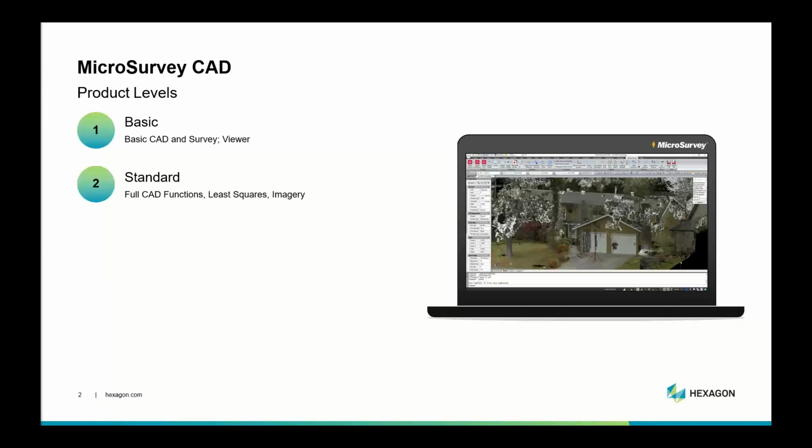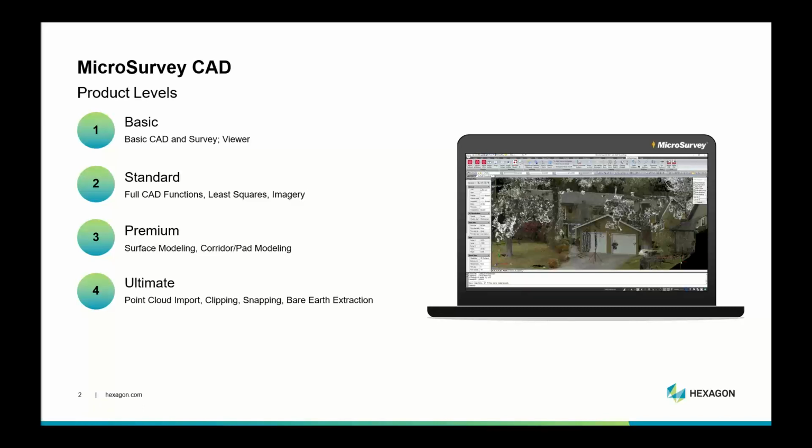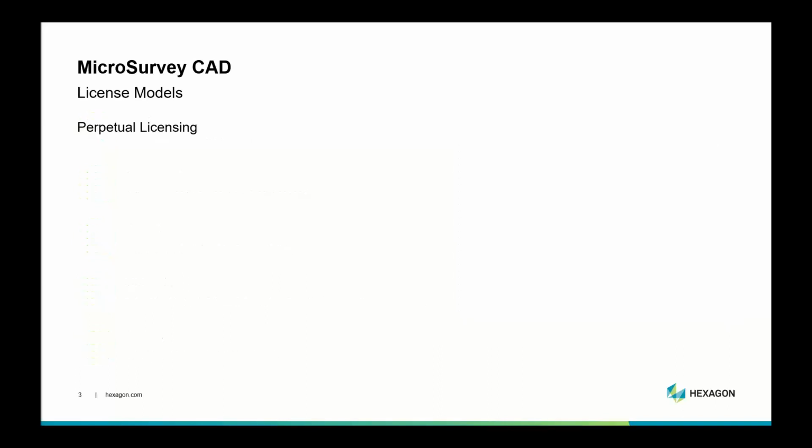We've got standard, which includes all of that CAD functionality and all editability, as well as least squares adjustments and background imagery. We've got premium, which includes surface modeling and corridor and pad modeling. Ultimate is where we start to see the point cloud import. It's got the clipping, snapping, and bare earth extraction from the point cloud. And then we actually have a studio version as well, where it'll allow you to create animations and fly-throughs and that sort of thing, if that's something you'd like to do in your point cloud as well.